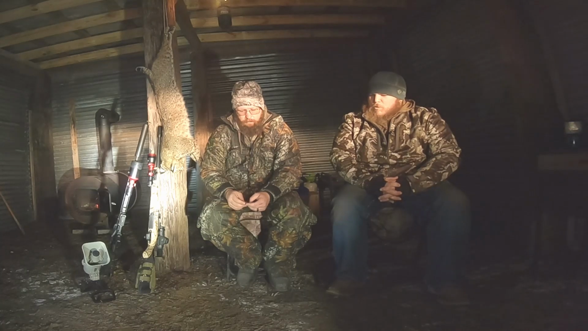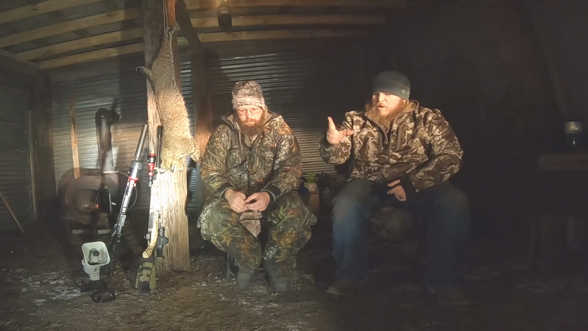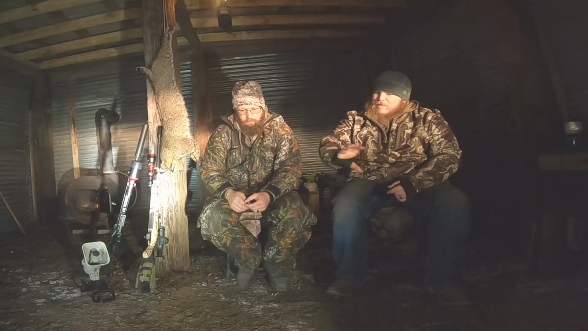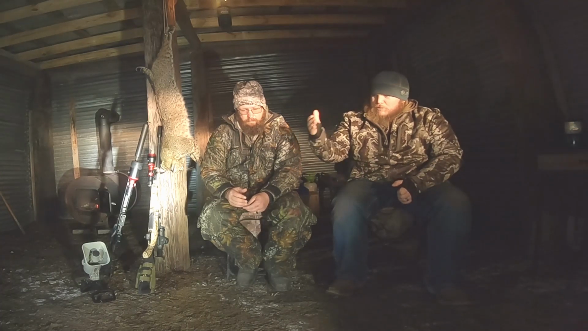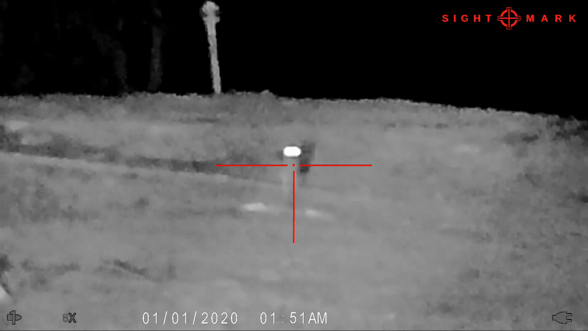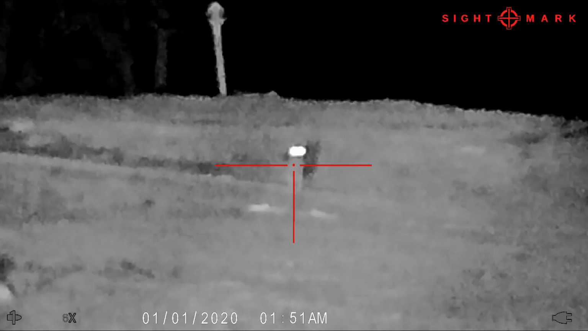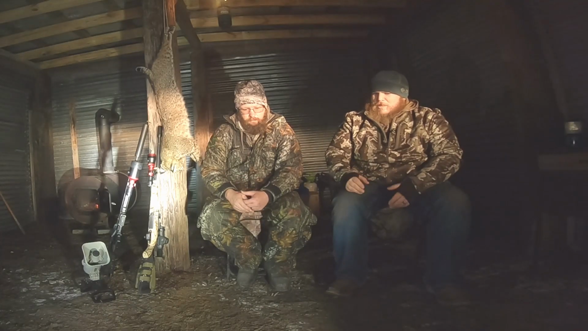Even when we've learned little tips and tricks on ours just by using it: if you're bumping the magnification to 4 and 6 or even 8, and it's still hard to see that coyote or whatever that animal is, you generally know that's at least 200 to at least 400 yards. That's a fair estimate. If you're having to zoom in that much and you're still not able to see him, or it's not real clear, because after you zoom in like that your resolution is cut in half, and each time it gets worse. By 6 and 8, if you're not seeing him, he's way too far to even consider shooting him.